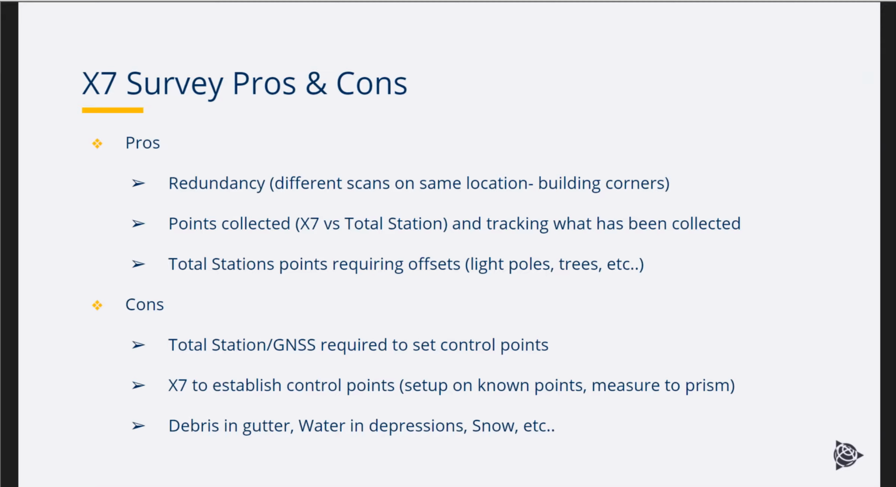And then also tracking what has been collected during the survey. For example, a detailed area where it would take additional time to survey the entryway, and getting underneath some drive-through. And then also the total station points requiring offset: light bulb, trees, building corners. That's information the X7 collects, again, just some of the time savings.